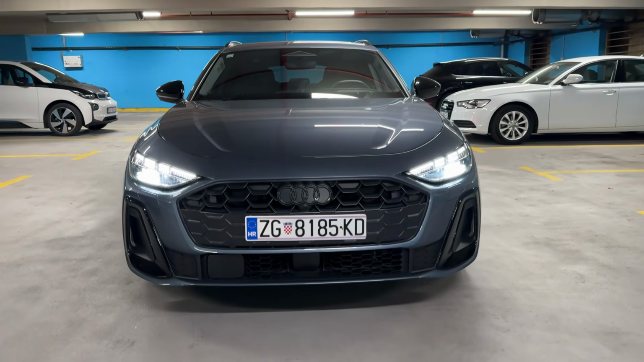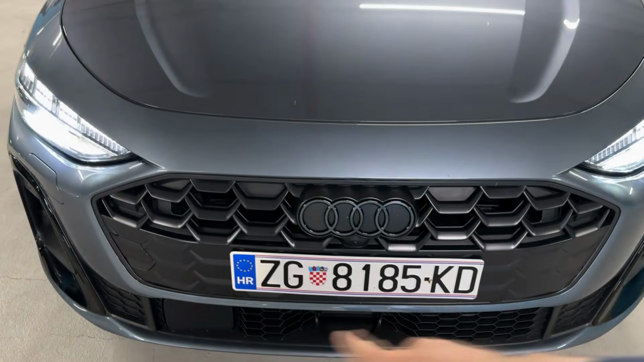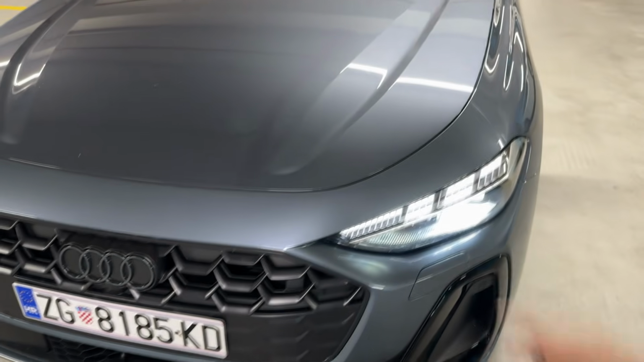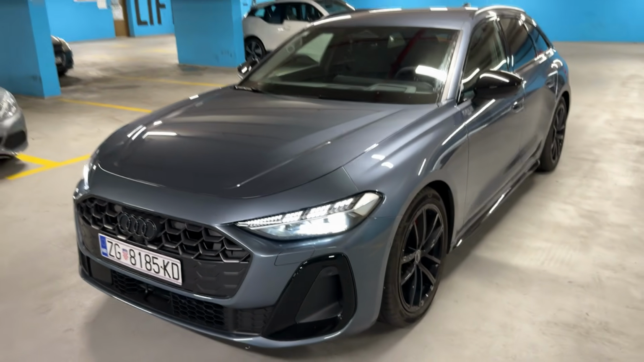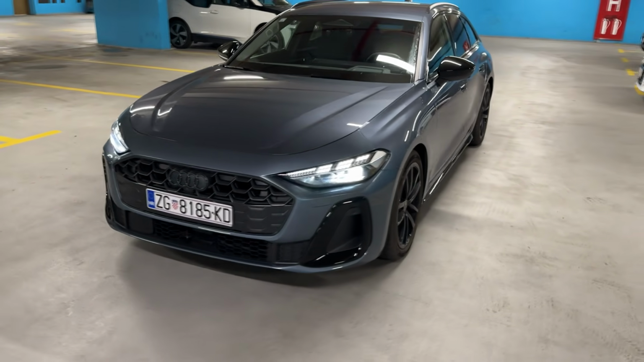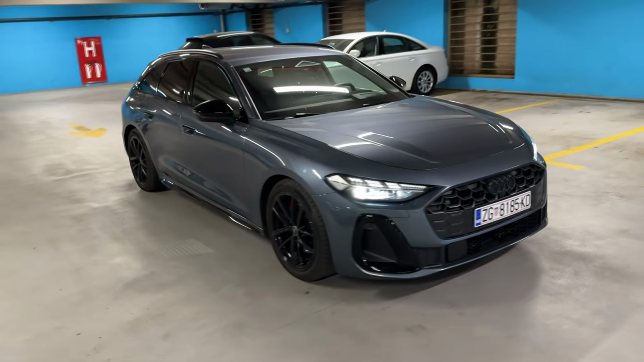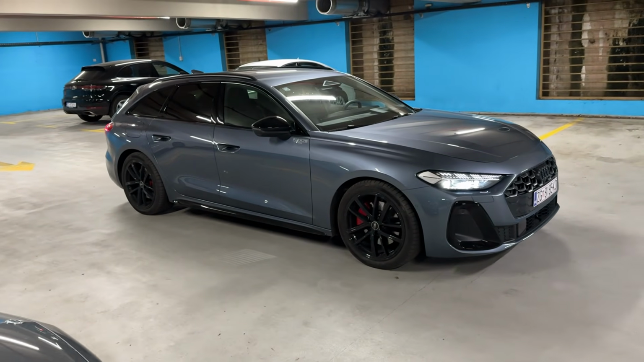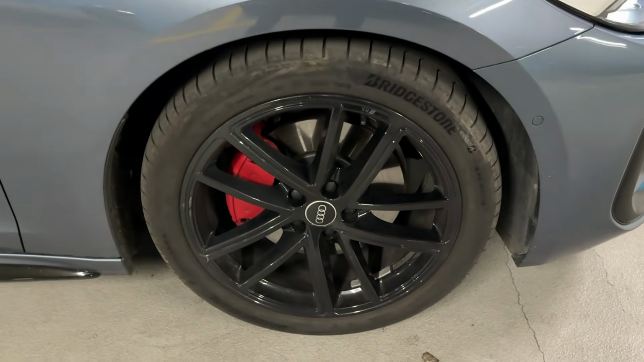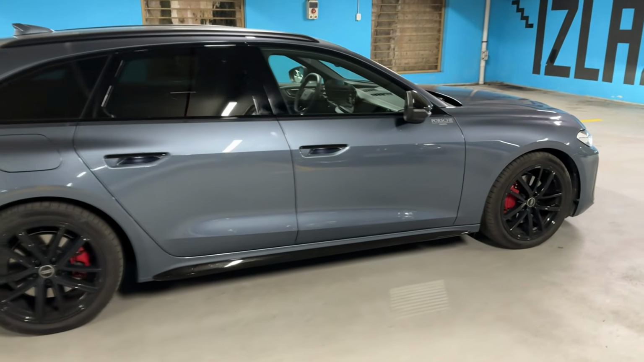Let's start here on the front where we have the beautiful new design language from Audi, the large single frame grille. I love the pattern here, the 3D pattern on the grille itself. We have the beautiful matrix LEDs on this particular model, and they have different lighting signatures that you can change within the infotainment system. 4 meters, 83.2 centimeters is the length of the car, and it sits on the 19-inch wheels. In this case, you can go from 17 up to 20 inch.